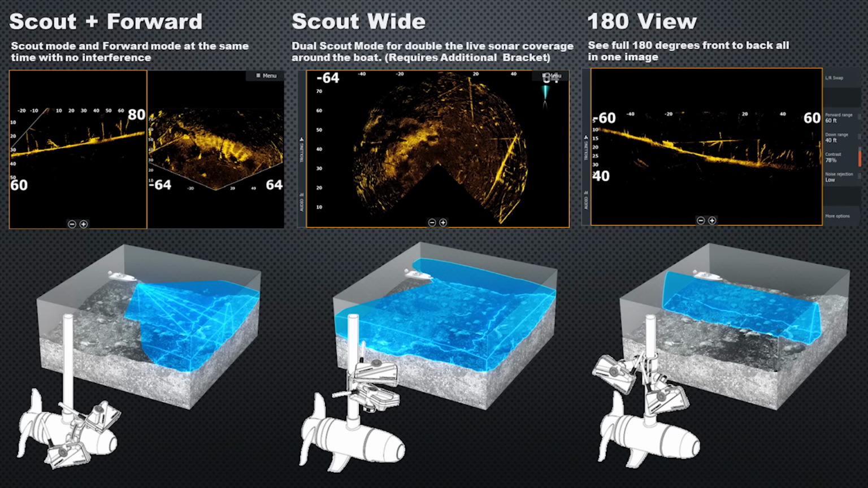So with 2 systems, we're able to have 2 different sonar views. The transducer can be pointed at 2 different angles, and this is going to require some different mounts if you have the ActiveTarget 1. So the first view we get is the Scout and Forward. You can see both of those on the far left. In the middle, we have Scout Wide. So this is going to be 2 transducers in the Scout mode, angled to give you this expanded view covering almost all around the boat. This does require the additional Scout Wide bracket.